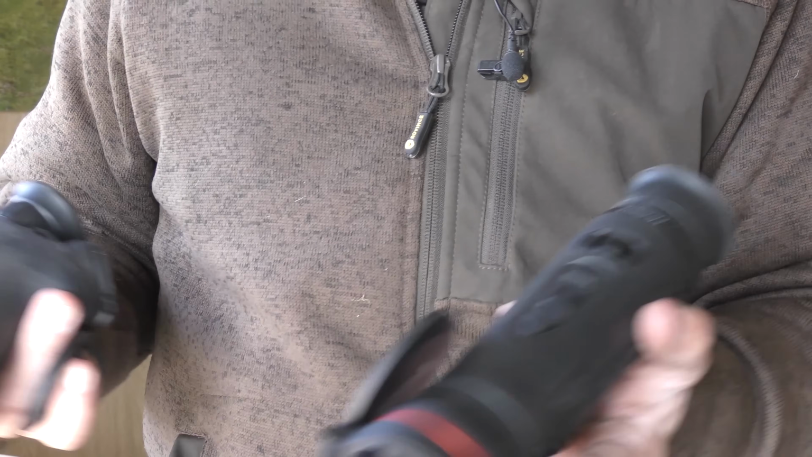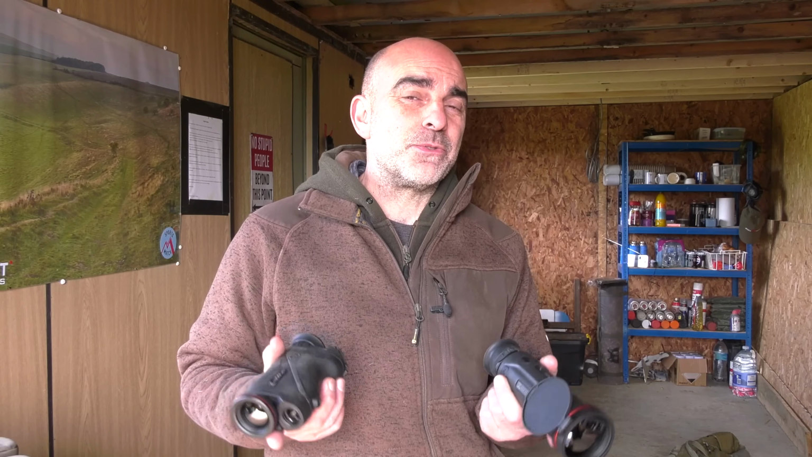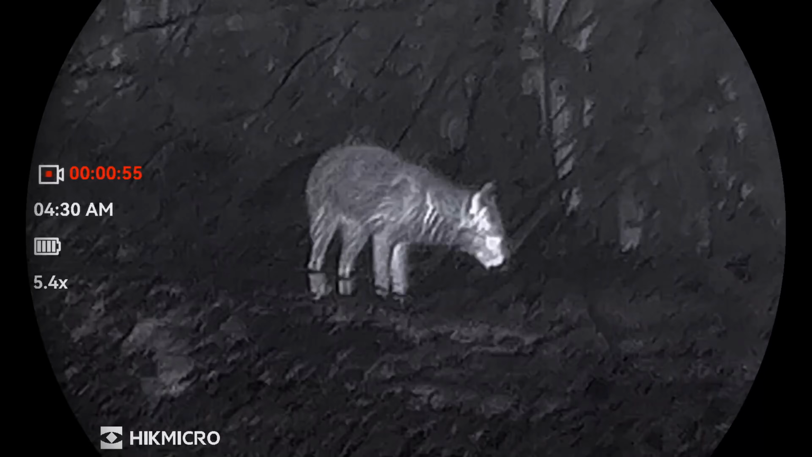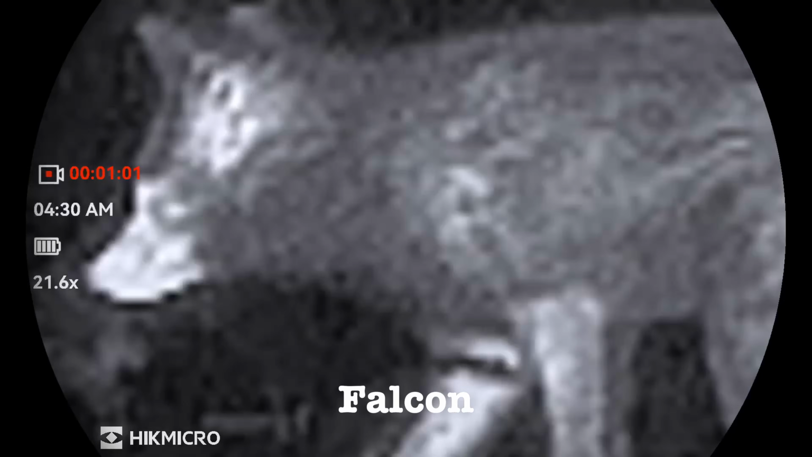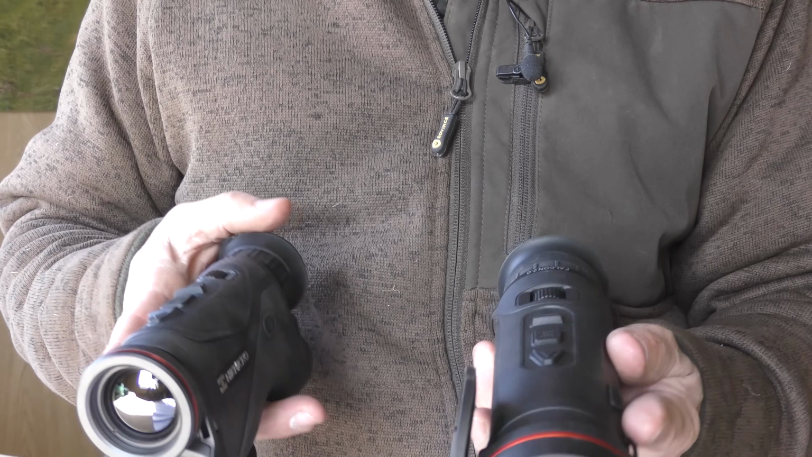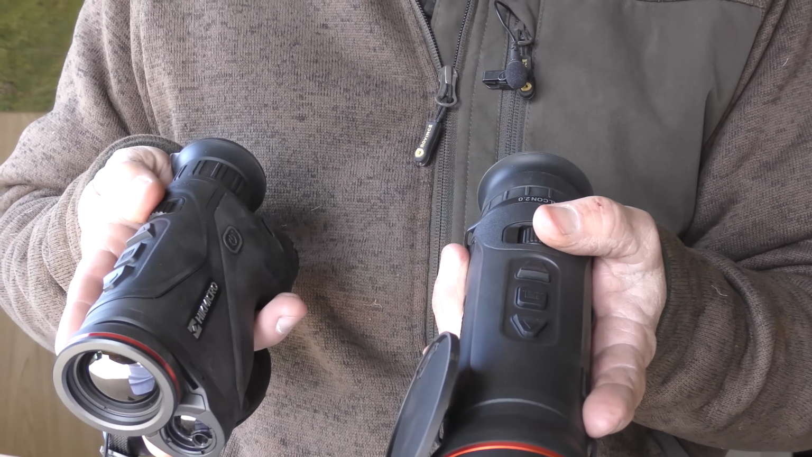They've got the same 640 by 512 sub 15 NETD 12 micron sensor, which in a nutshell means you're going to get very crisp, very sharp images. The only difference with these two units is one has the 50mm objective lens and the other has the 35mm objective lens. So essentially what that means is the bigger 50mm lens is going to be better at distance. The 35mm lens will give you a wider field of view and make it easier to scan in closer proximity.